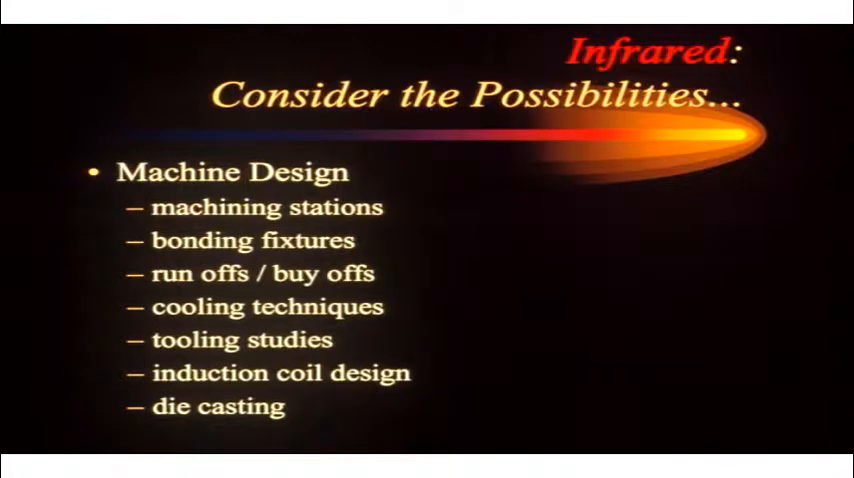Tooling studies, several of those under our belt, and what are good vendors, what are bad vendors on our tooling. When Delphi was part of GM, we had a big effort in the area of induction coil design. You can get 3 times faster coil designs by using infrared, watching that part heat up. We can also create a library of what coils can heat up what parts and what they look like under different times and power. And you can speed up your coil design process by a factor of 3 using infrared.